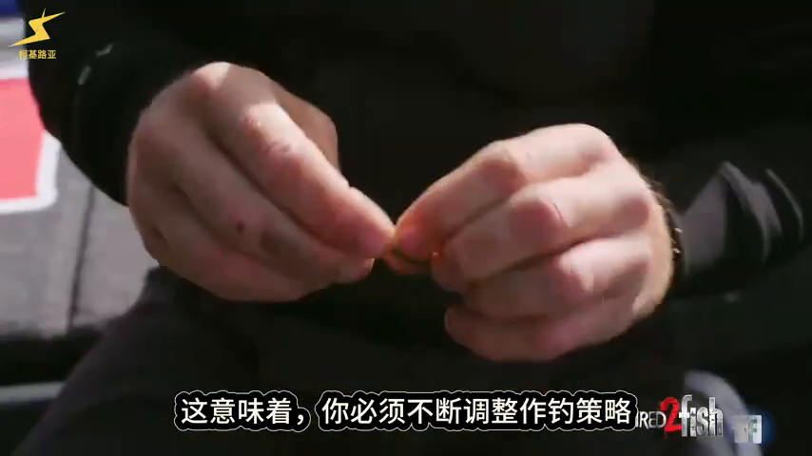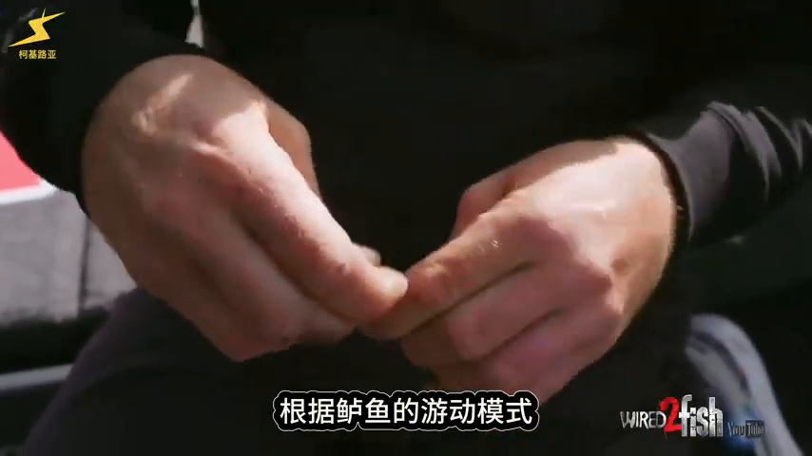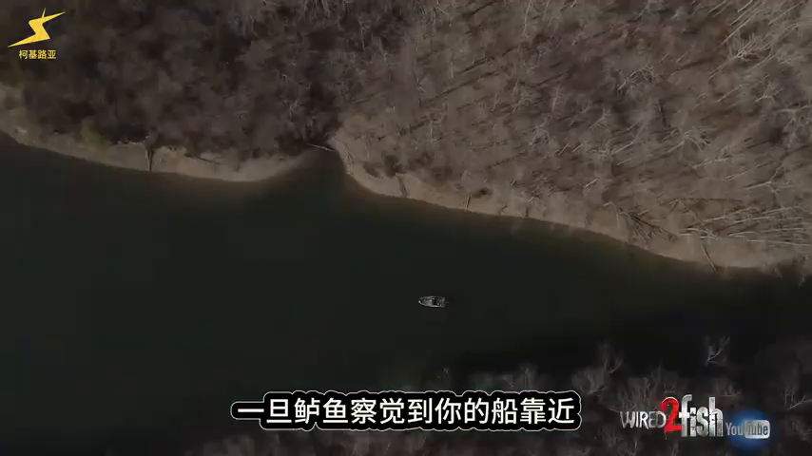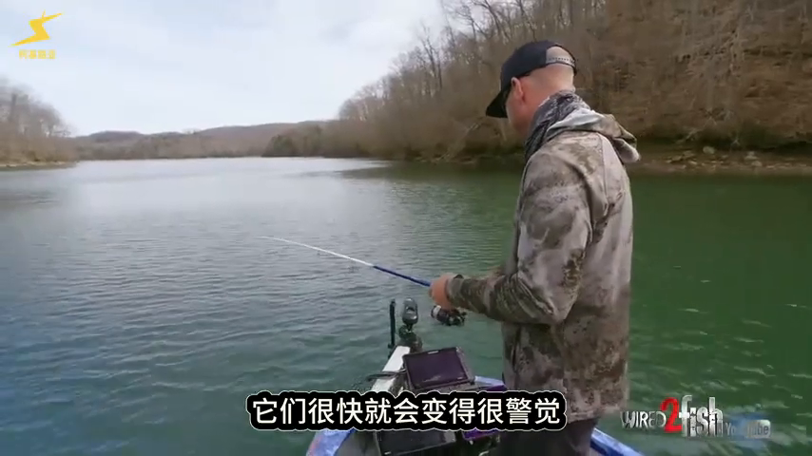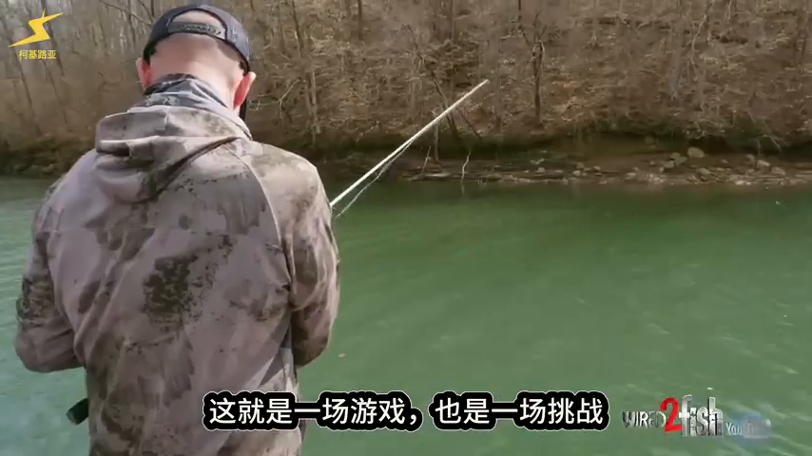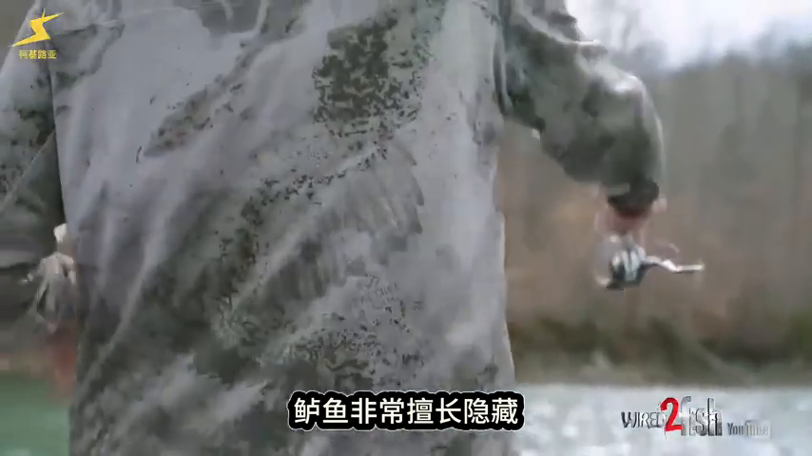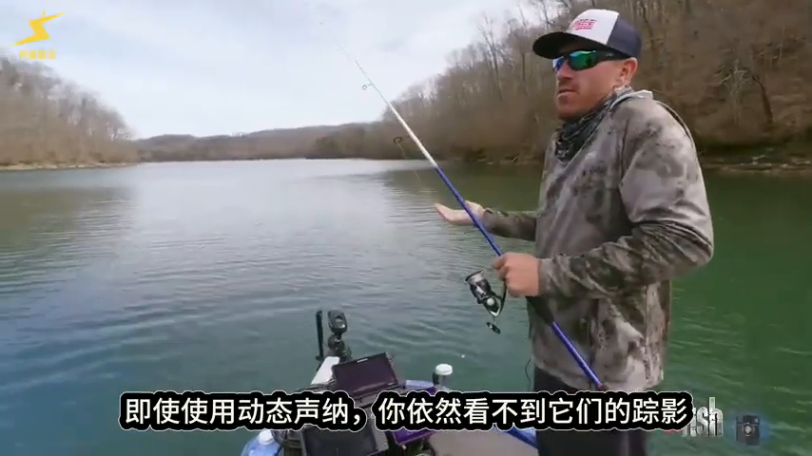And so you're constantly changing the technique that you're utilizing to target those fish depending on where they slide to. Once they know and see your boat, they get pretty smart pretty quickly. And that's something that, for me, it's a game, it's a challenge. You're constantly casting out there on those places. Bass are very good at hiding, and a lot of times they'll just tuck into places and you just can't see them with your forward-facing sonar.